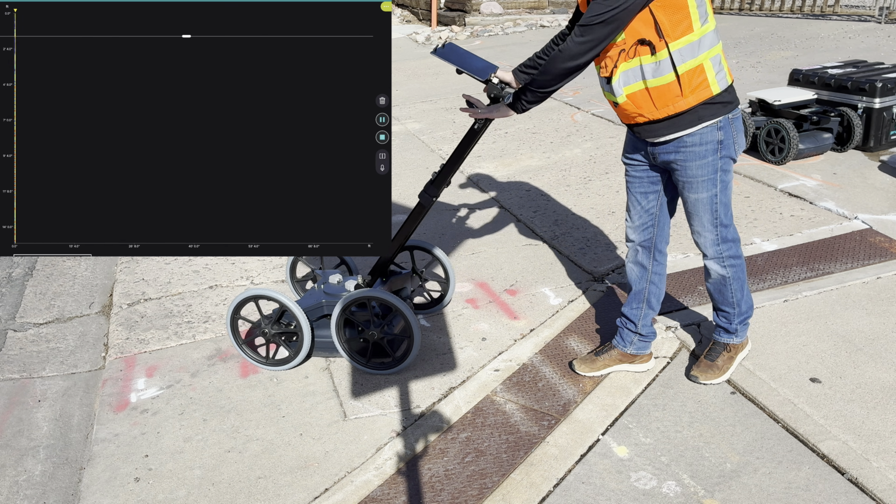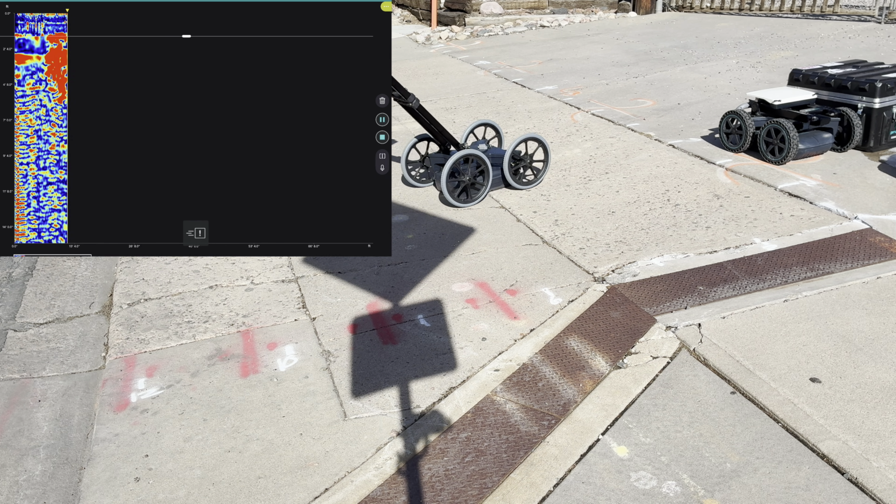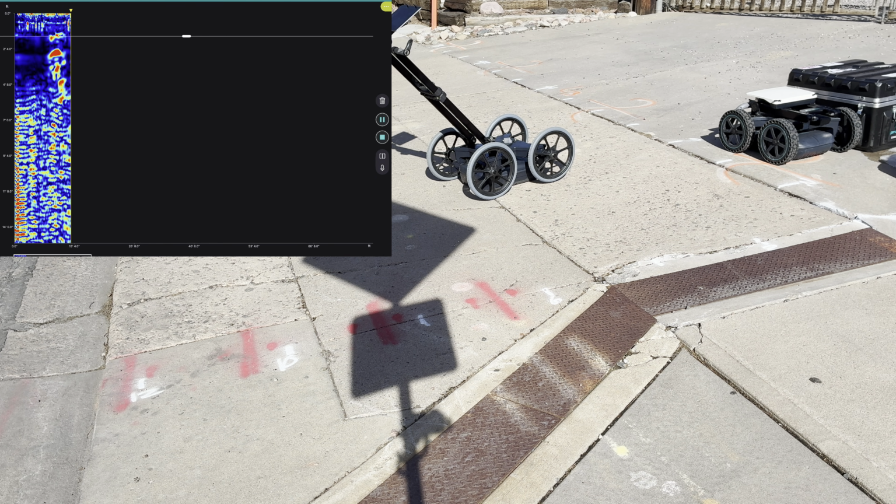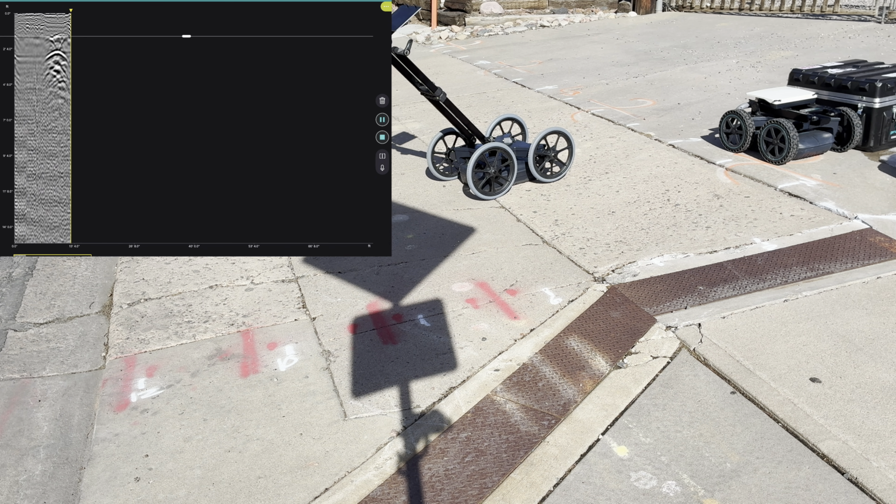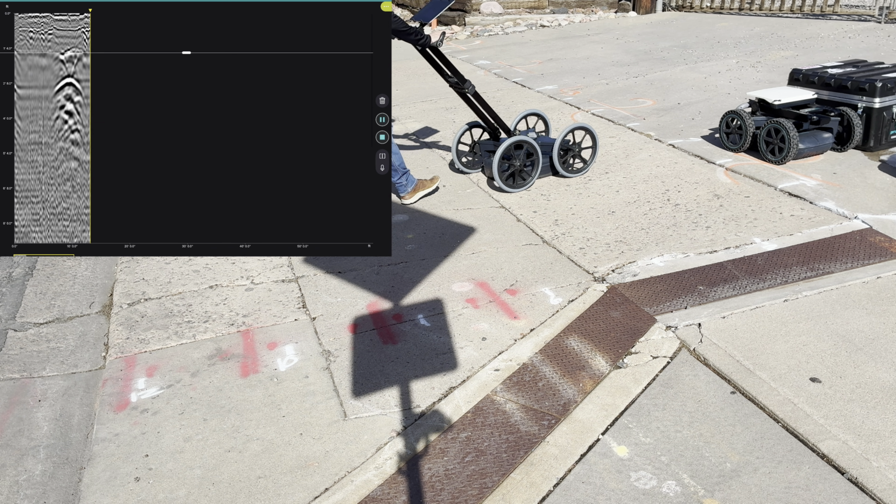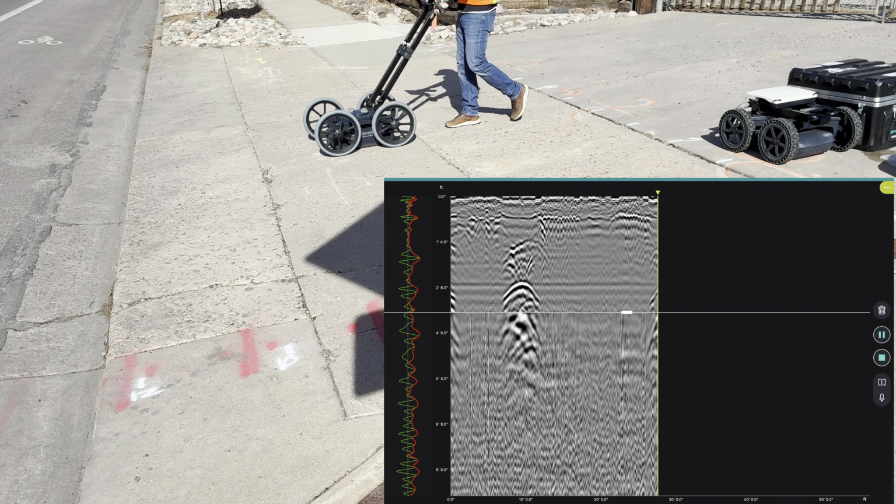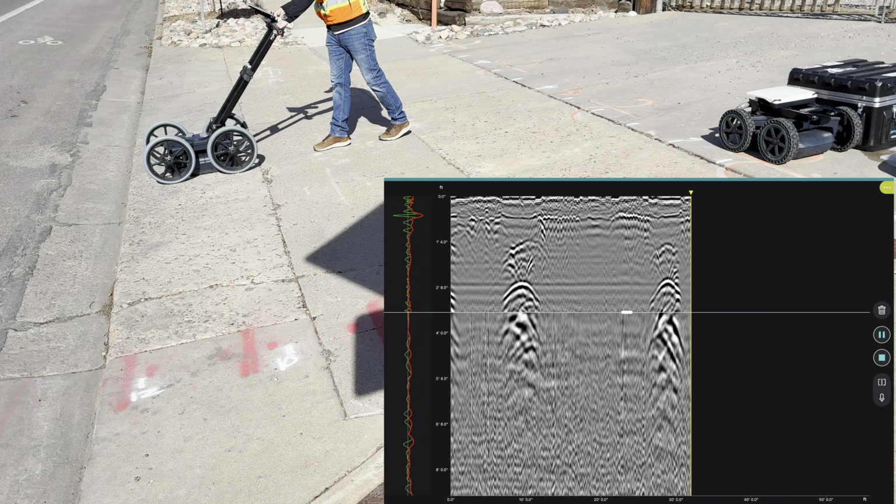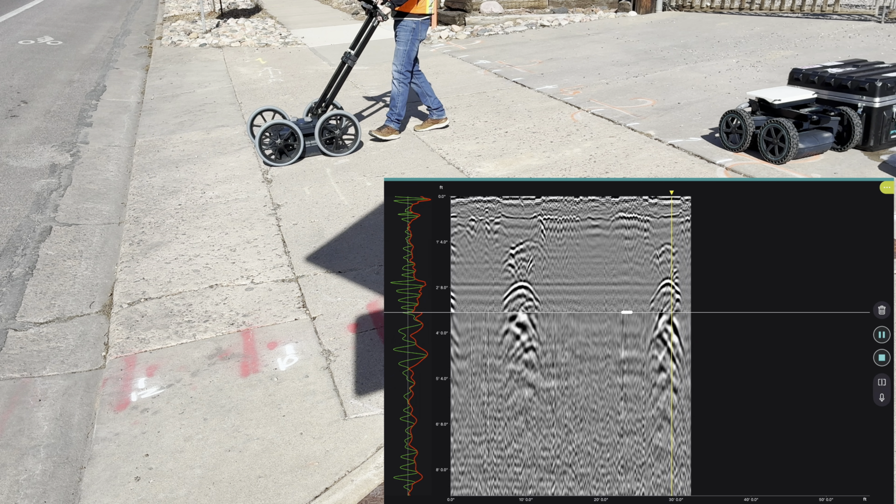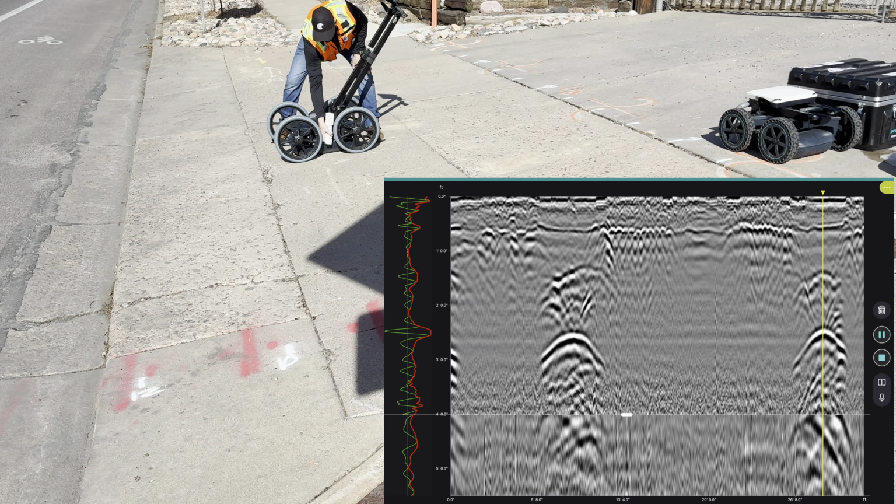So you'll notice immediately, the system's going to start out in migrated data. I can use two fingers, swipe. That's going to bring me here to a more traditional grayscale B-scan. We're able to see that we have a target right here. So that would be where I'm seeing that target, also where I would lay my mark.